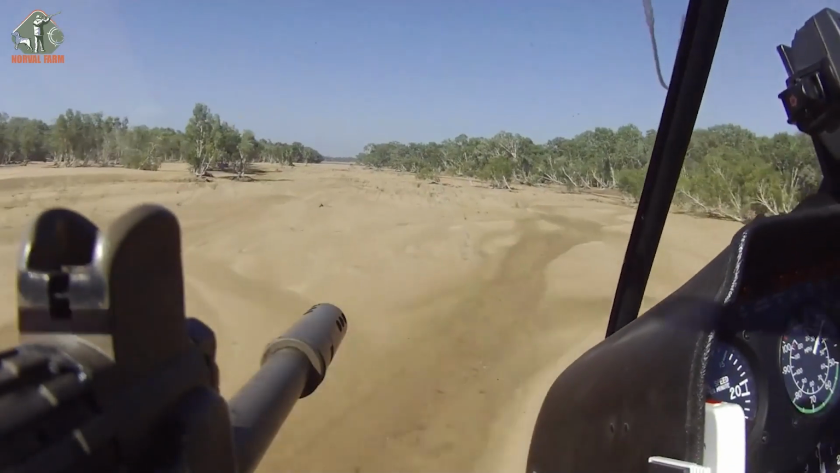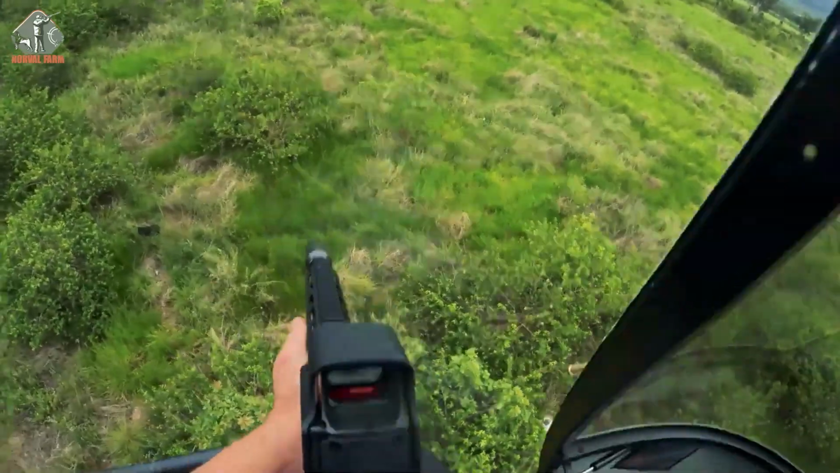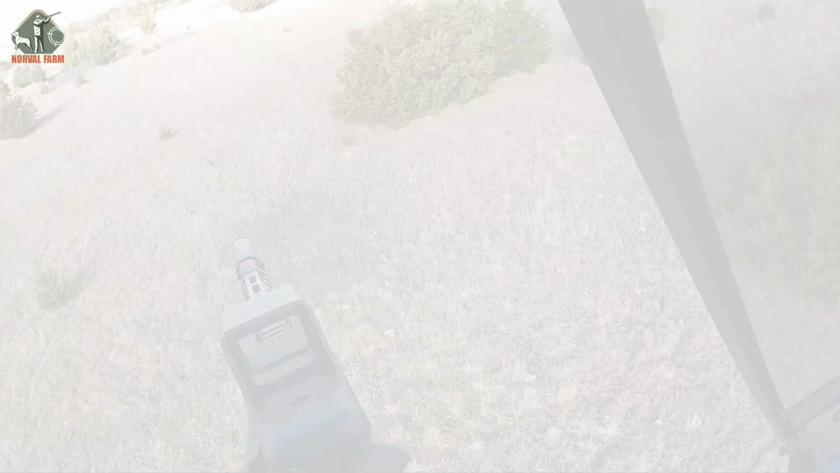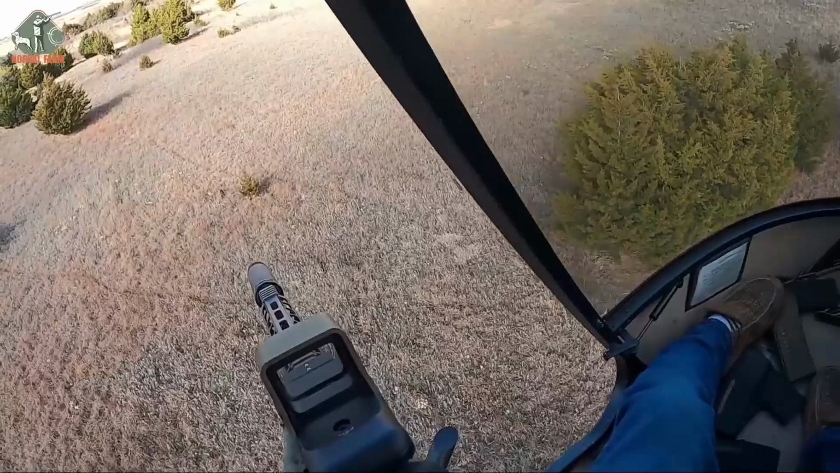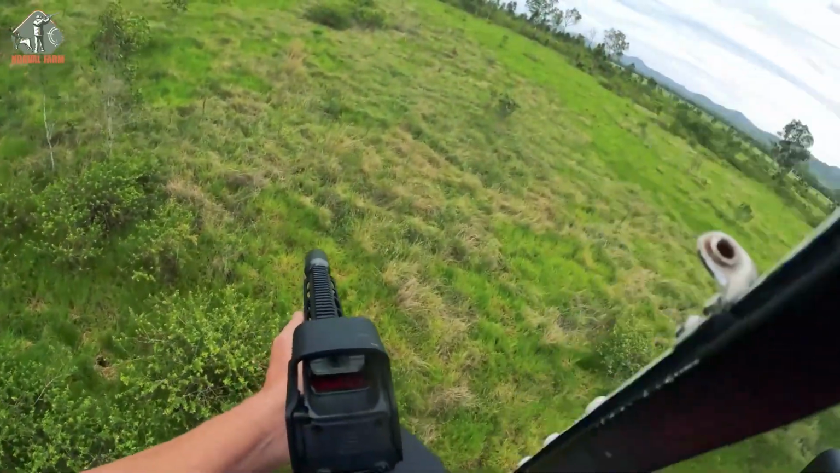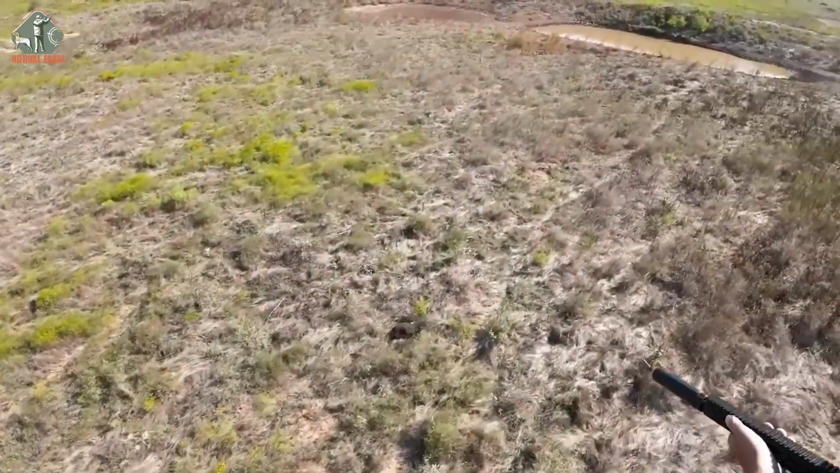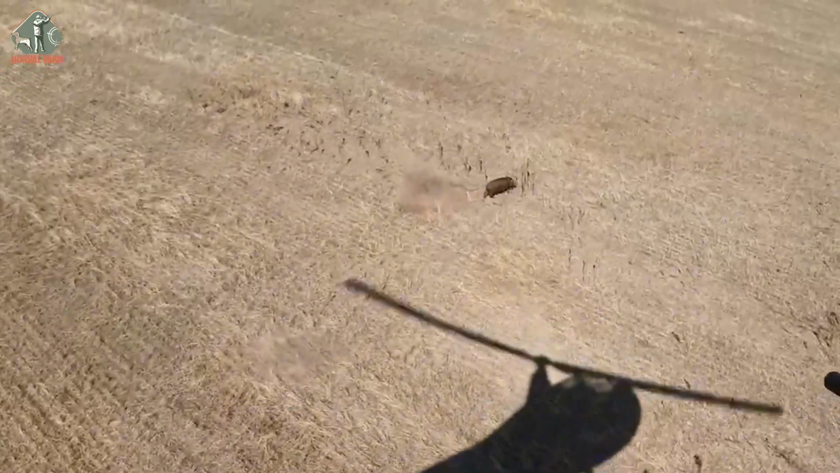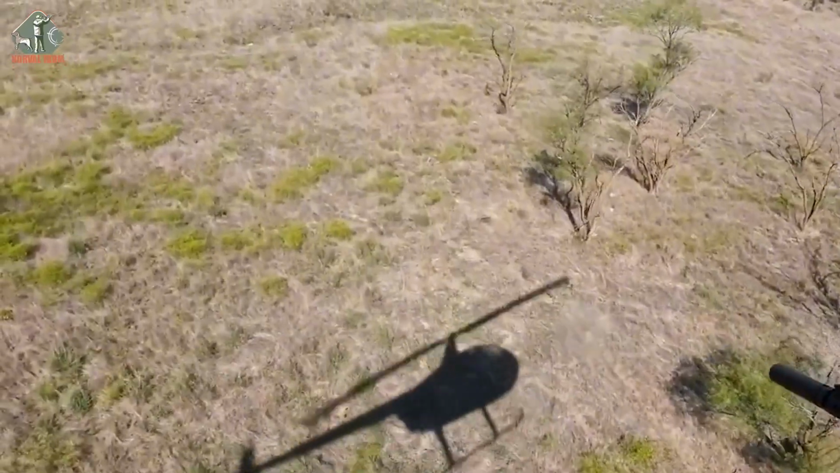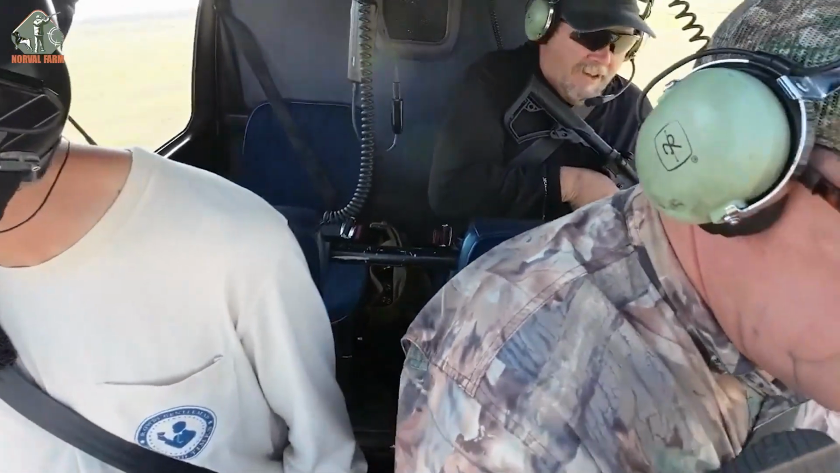Open terrain and sparse forest like this make it easier to pinpoint the boar's exact location. However, they no longer move in herds. They've scattered in all directions, reacting instantly to the roar of the helicopter above. A tense showdown unfolds. With precise, relentless shots, the boars are taken down one after another, quickly and efficiently. This hunt is not just a test of stamina, but a battle of wits, patience, and the ability to make split-second decisions.